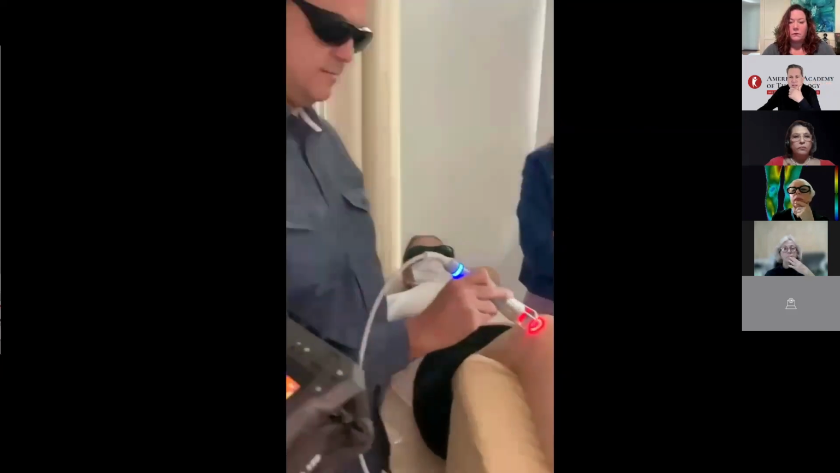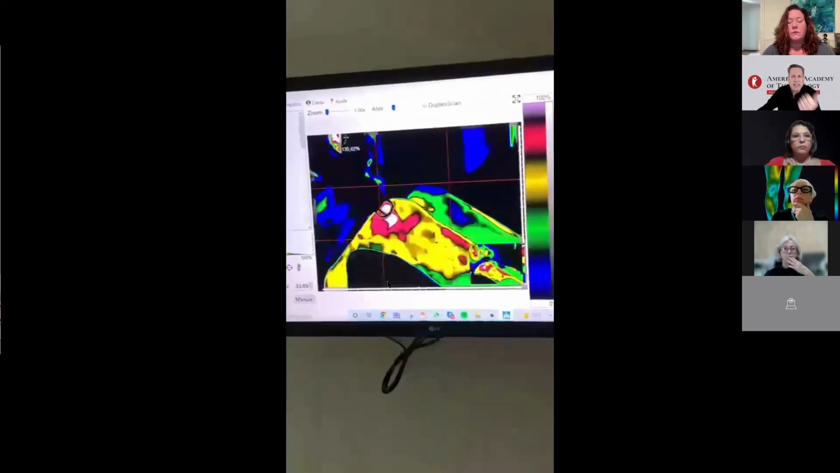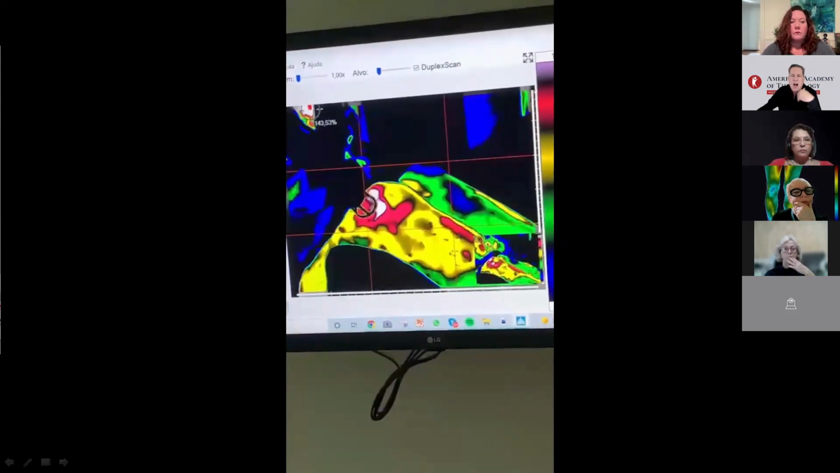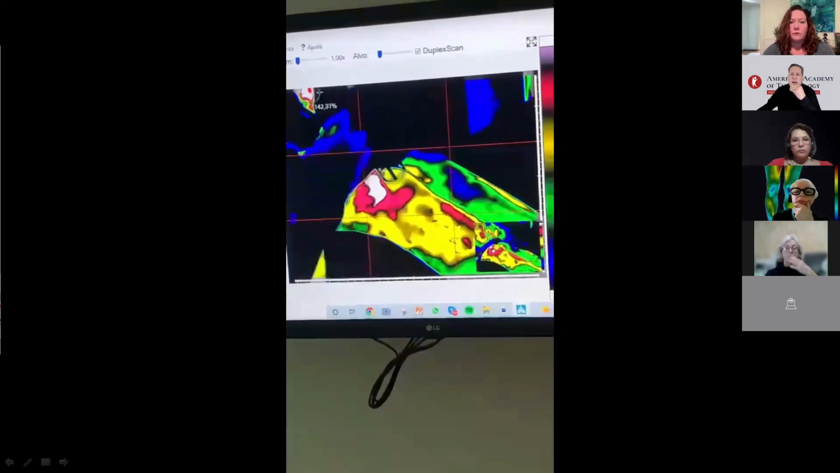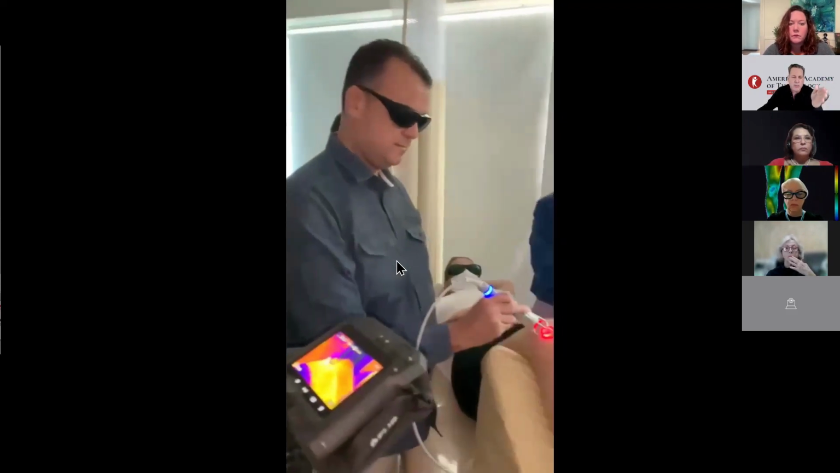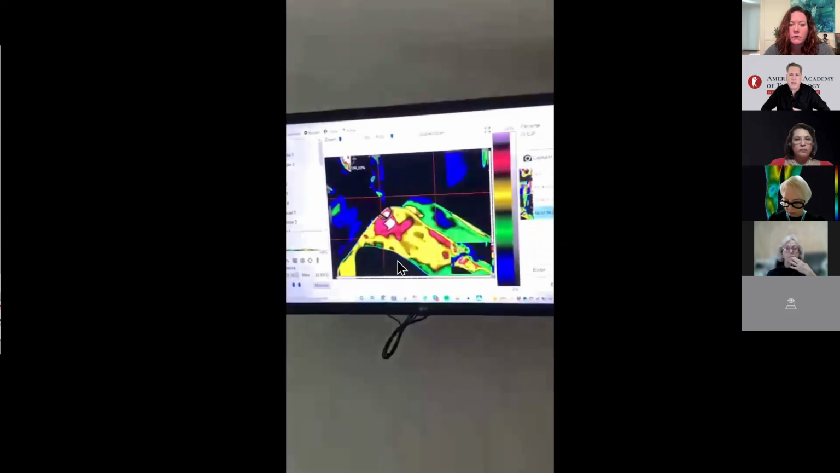For over 10 years, we have been performing infrared guided treatments, such as needling, acupuncture, shockwave therapy, laser therapy, and neuromodulation. All of this is monitored in real time, both by the doctor and the patient. The patient sees the image on the screen during the procedure. This is very, very important because the patient becomes closer to the treatment.